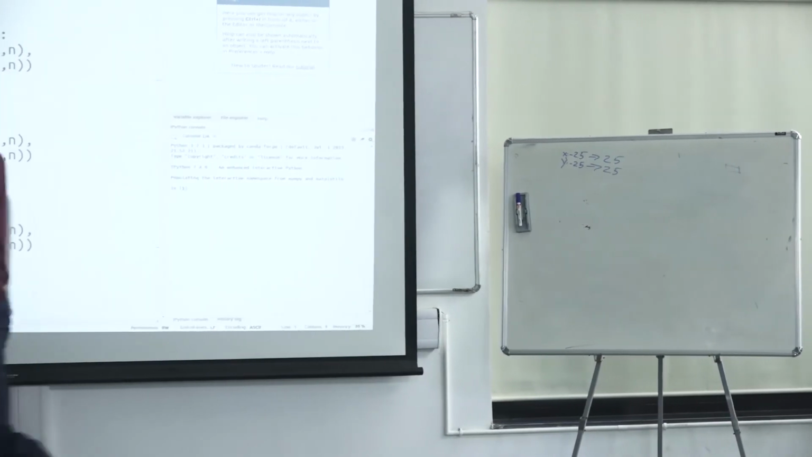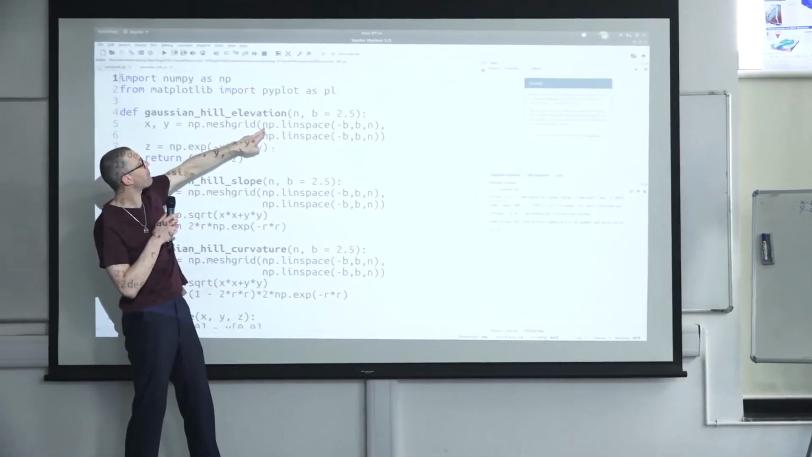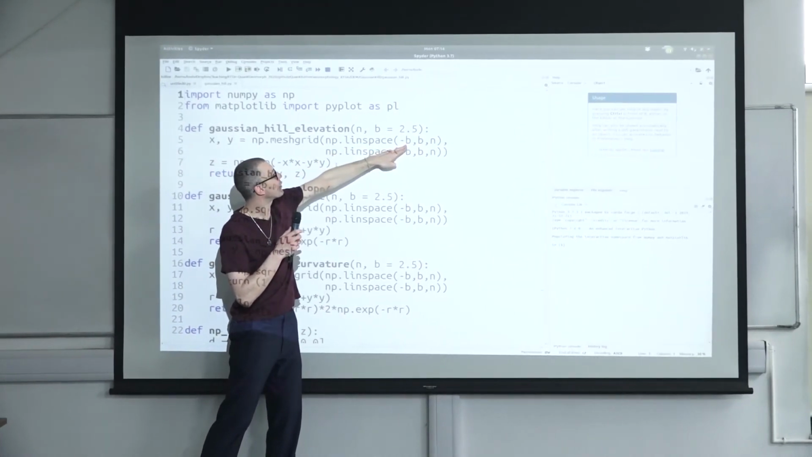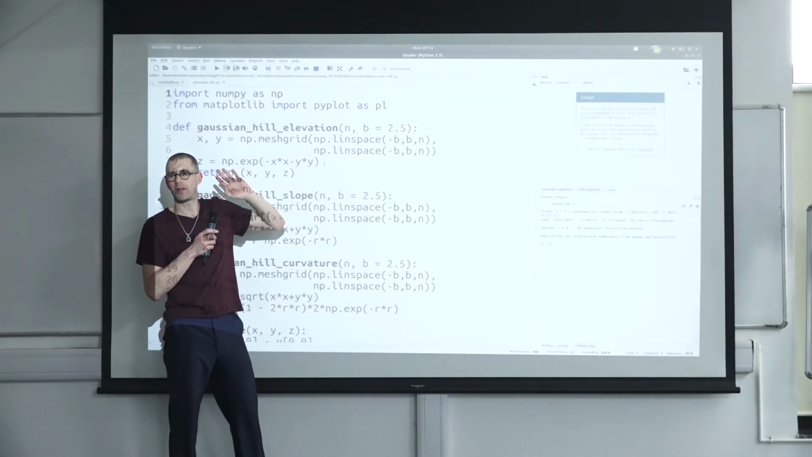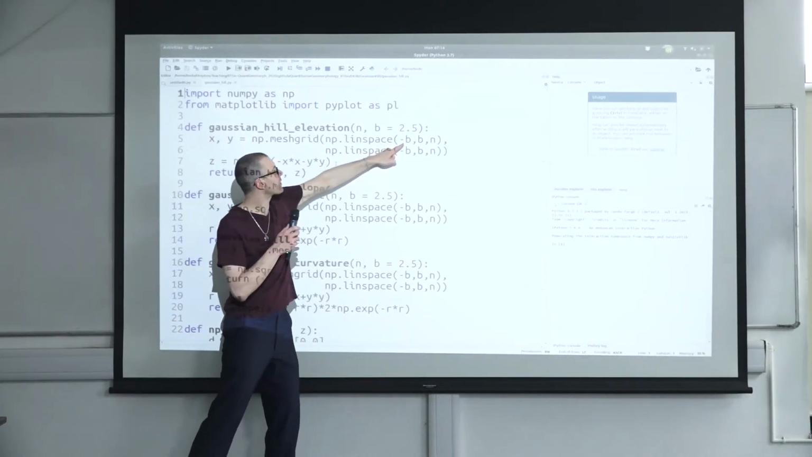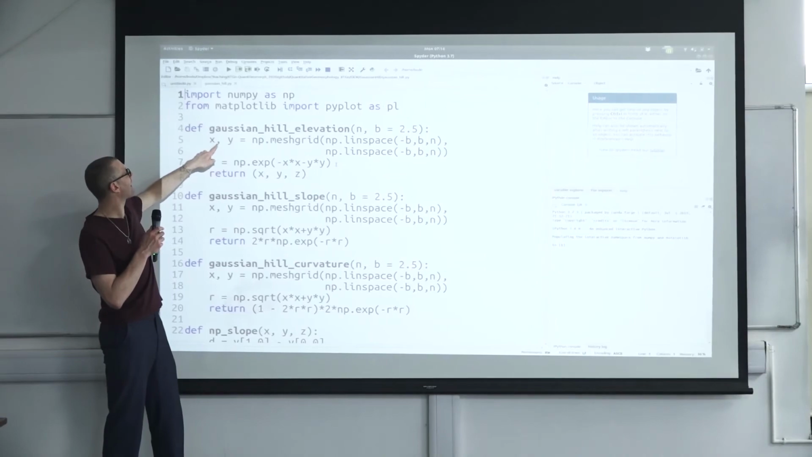So I'm doing this by generating a vector. This is linear spacing, so I'm using a NumPy function that generates a linear space between minus 2.5 and plus 2.5, and n is 100 times, or whatever number we choose. So we do this in the x direction, and we do the same in the y direction, and we grid this to generate essentially an x and a y grid.